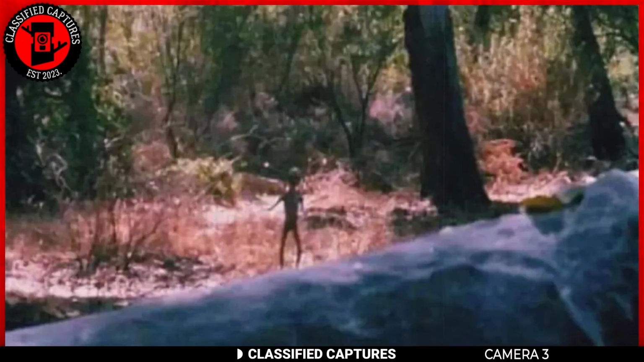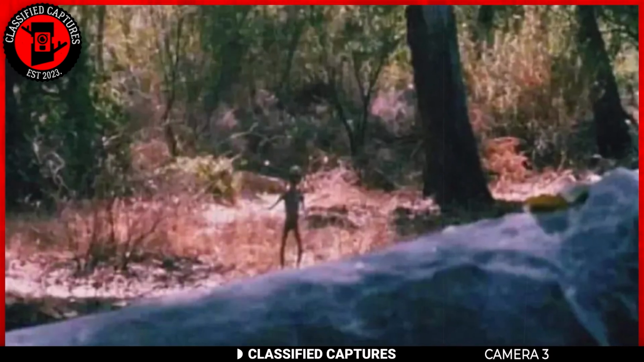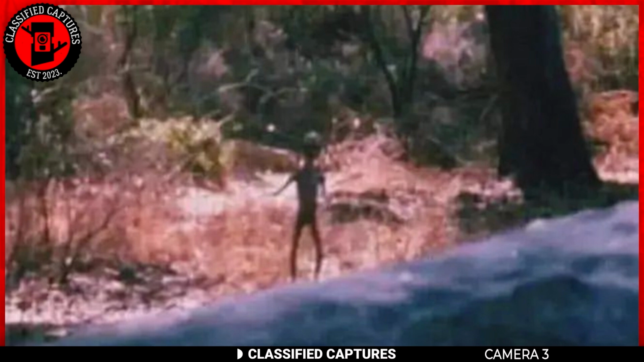Compared to the tree, this creature is very small. It had a human-like body, and its legs looked almost bowed. It looks pretty emaciated, and its head was bald. All its body is hairless, and its skin is dark. Is this a unique species that has eluded our scientific cataloging, or, as some speculate, could this be evidence of an encounter with a small alien creature from beyond our planet?